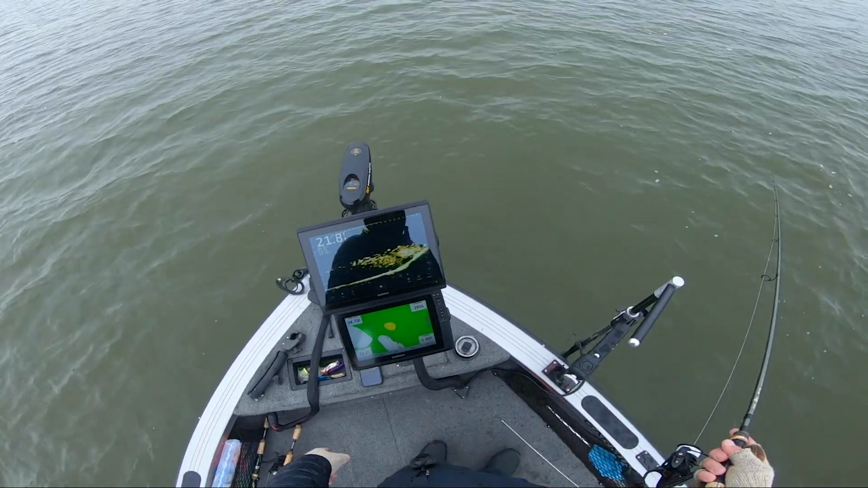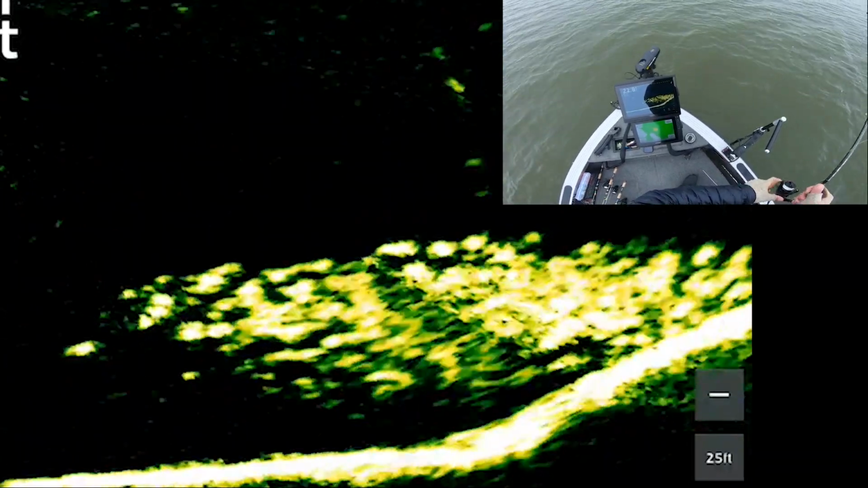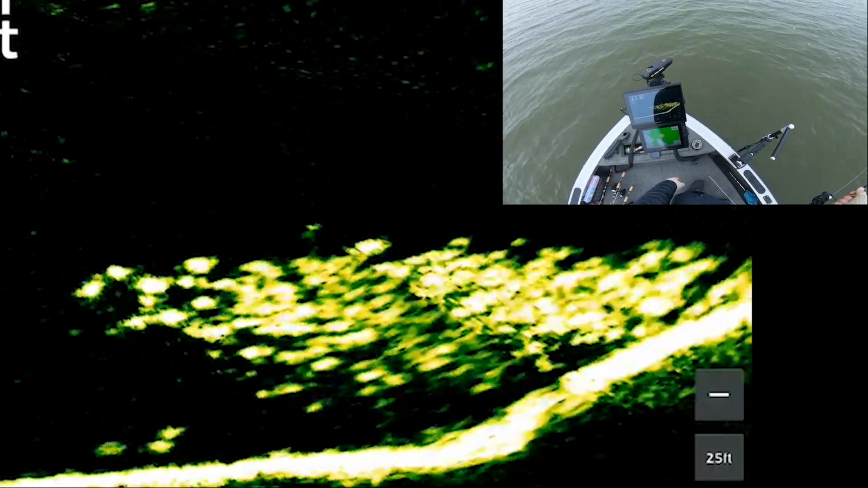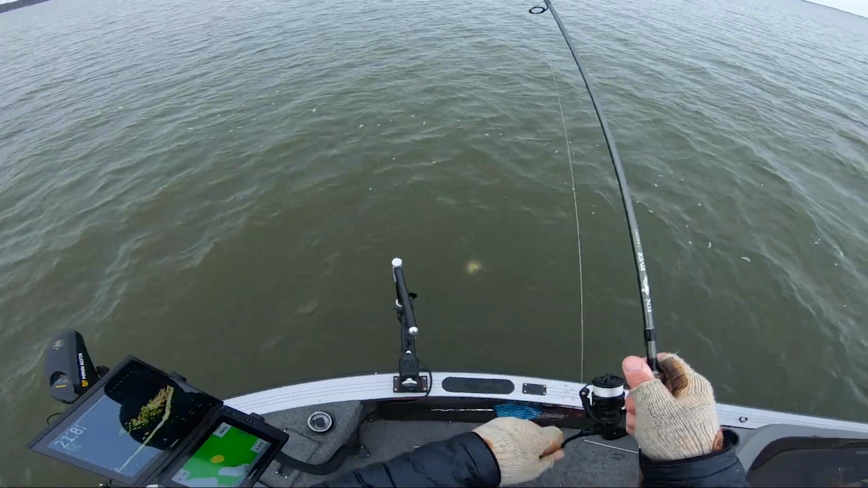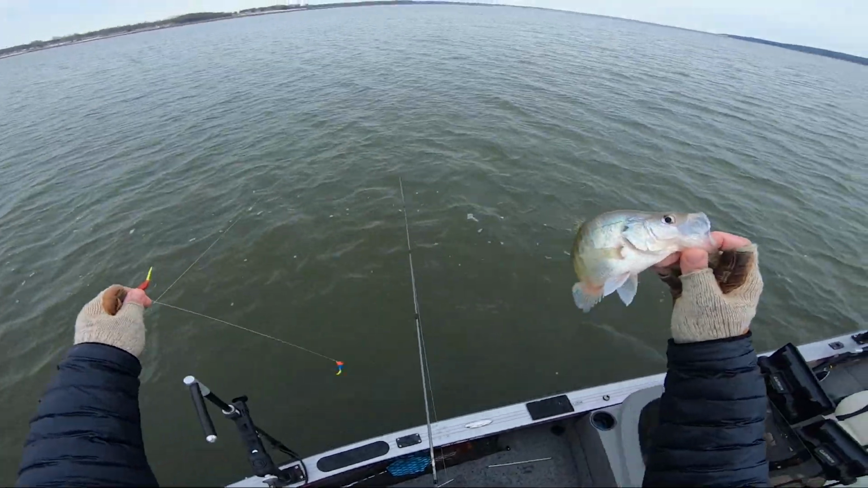Let's catch a couple more and go home. Pitch it out. Pitch it out. Pendulum. Pendulum. Got him. Pendulum gets them every time. Another 10 1/4 inch keeper.